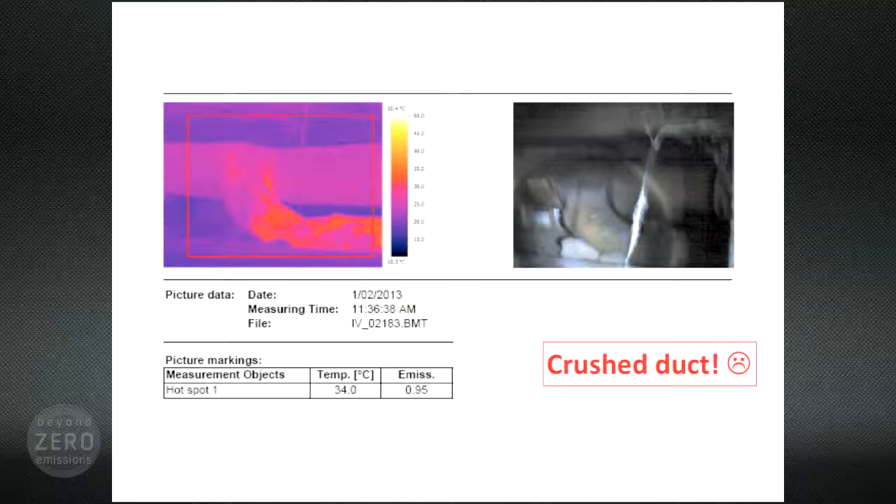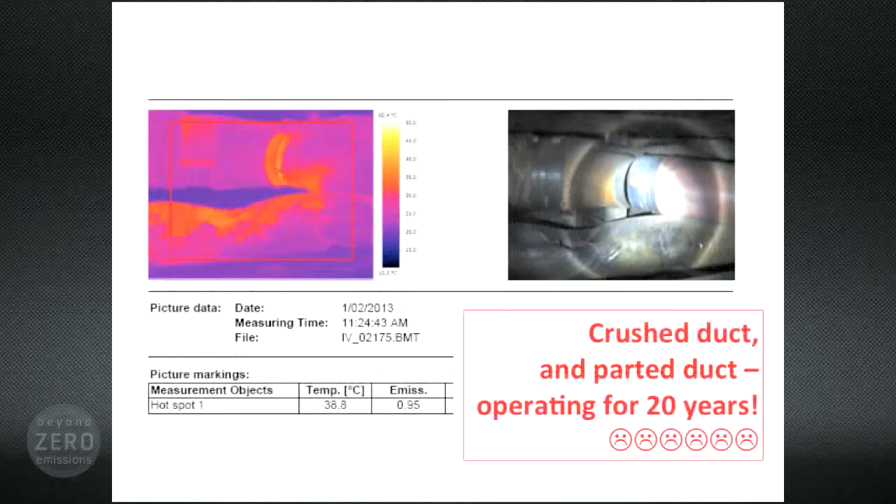But then we found absolute disaster. Another crushed duct, and one that was completely parted, separated, a joint that was not done up. So a full blast of expensive heated air pours out into the crawl space, doing nothing to heat the house. All unbeknownst to the homeowner, who would have had only one option to try and keep himself warm on a winter day, which is to turn up the thermostat and keep the heater running longer. Fortunately, the bright side, now that this problem's been identified, it's actually pretty easy to fix, and he'll see some dramatic improvement in his gas bill.